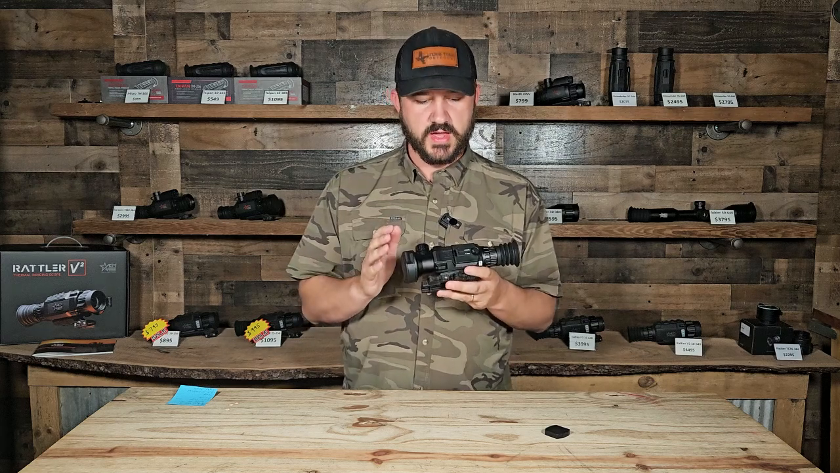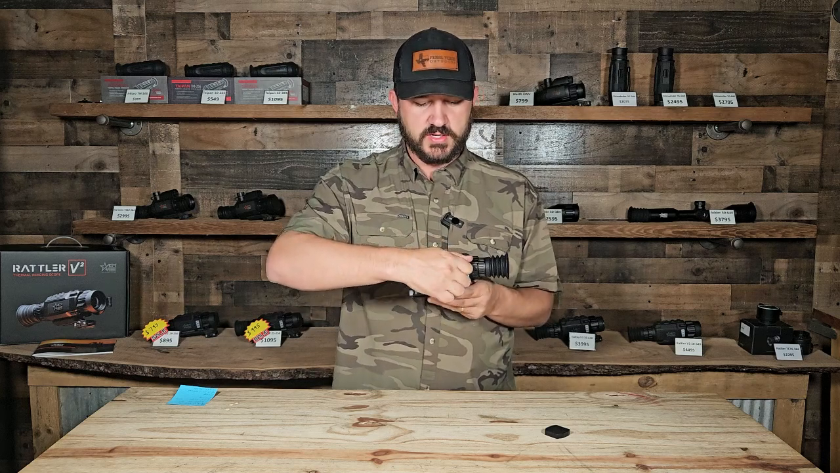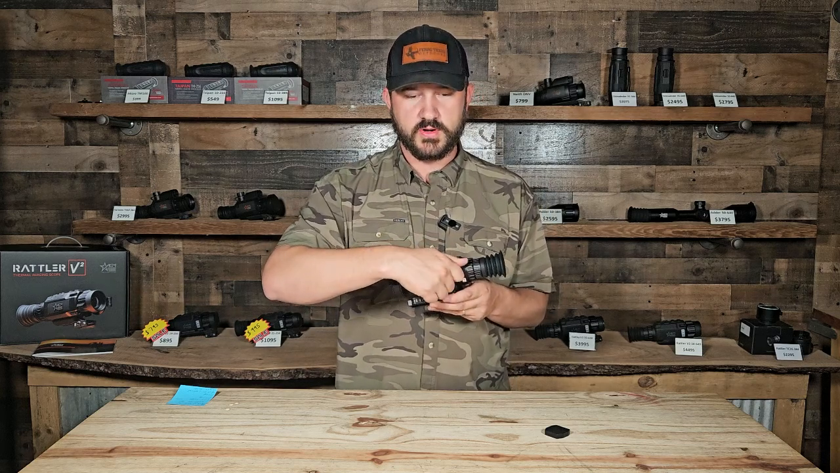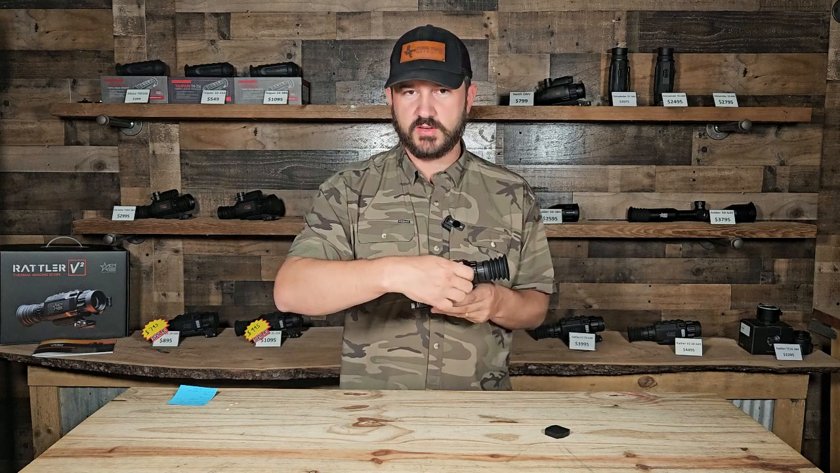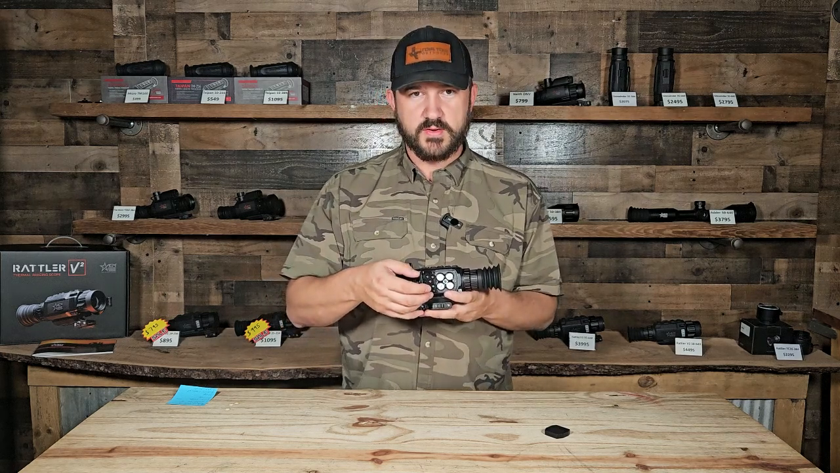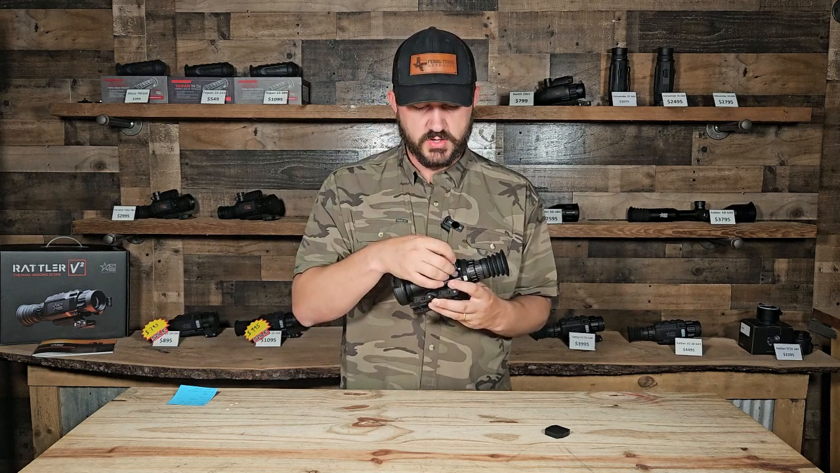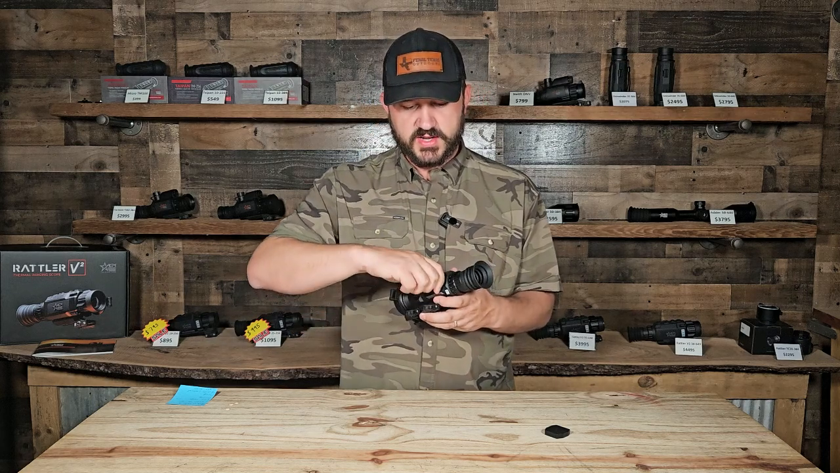I will tell you something else that we are getting a ton of questions about, and concerns from folks: this unit runs on 4 CR123 batteries. It's not like the Rattler 2 where it has their proprietary battery. You can see 4 batteries right inside there that are running this unit. But it's really not something to worry about.